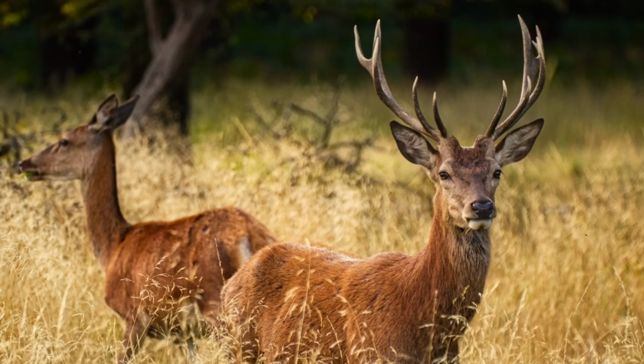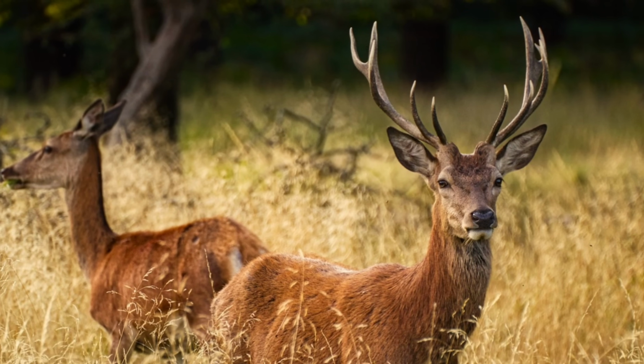And that's what happened to this deer here. But now it has to walk around with this decapitated deer head hanging from the side of its head, like some sort of trophy of its battle. But eventually the head will decay, or the deer will shed its antlers.